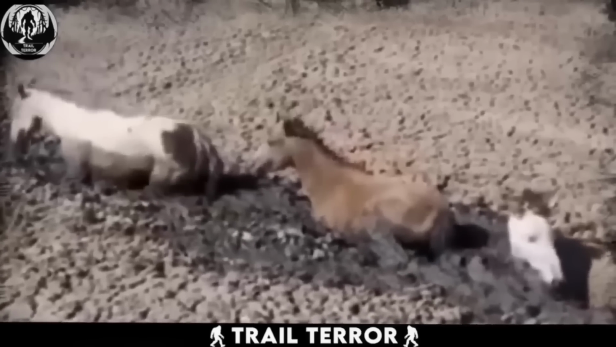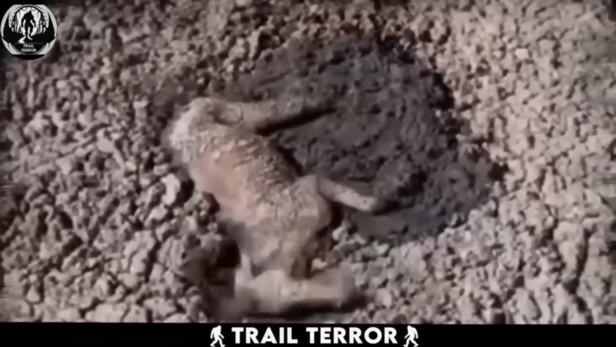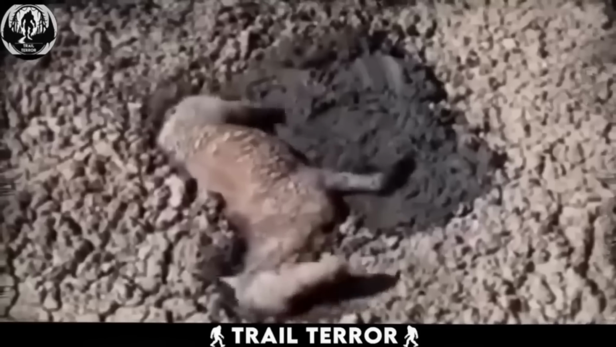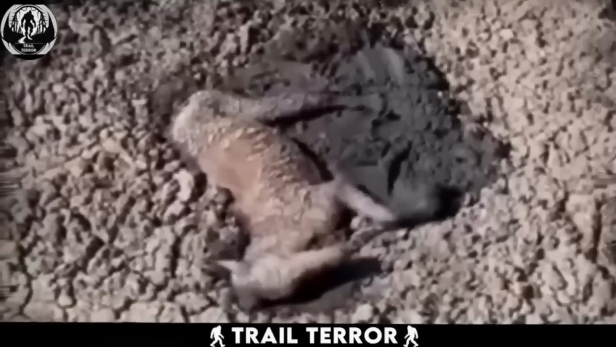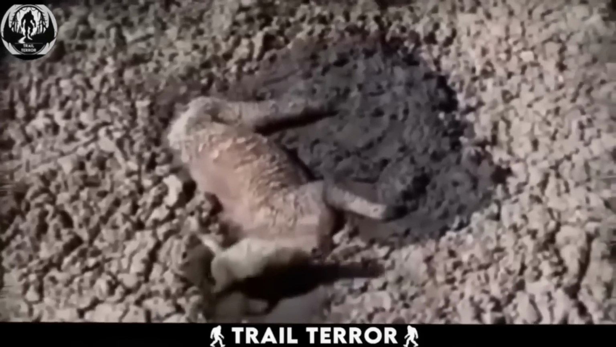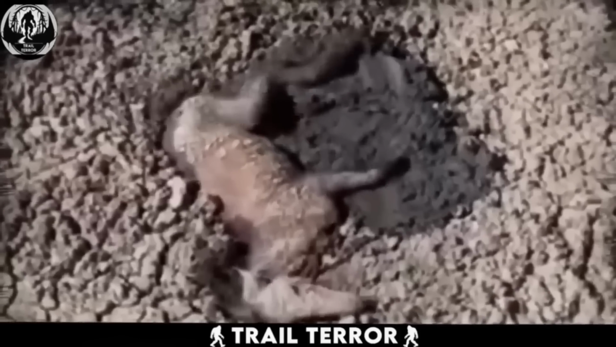A subsequent clip from the same swamp depicts a horse that has fallen onto its side and become entrapped in the mire. Despite its fervent struggles, the horse remains stuck, making no progress toward freedom. Regrettably, without intervention, this horse is destined to meet a tragic fate, sinking deeper into the swamp.